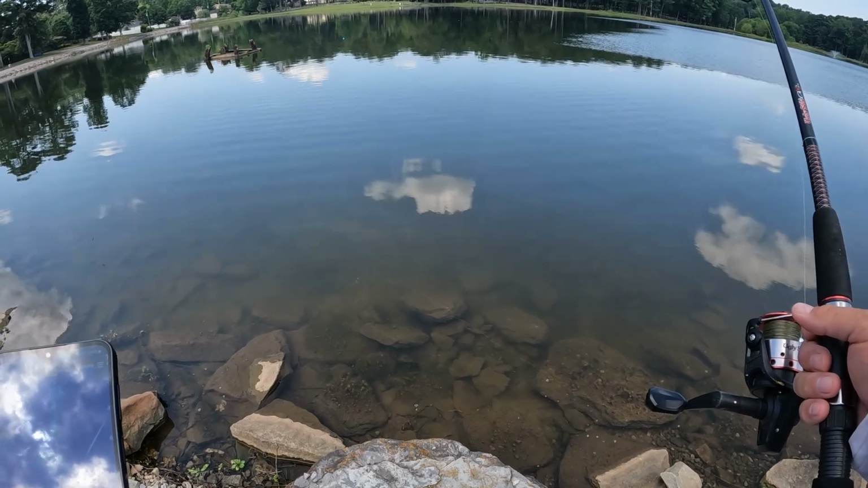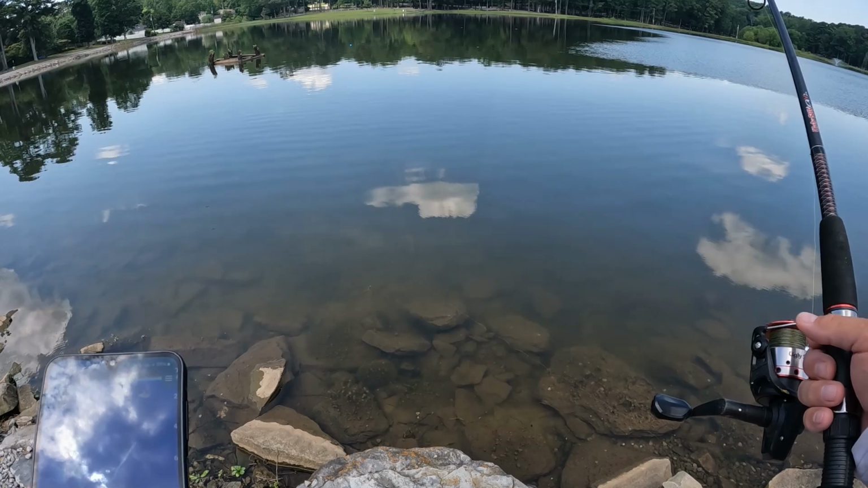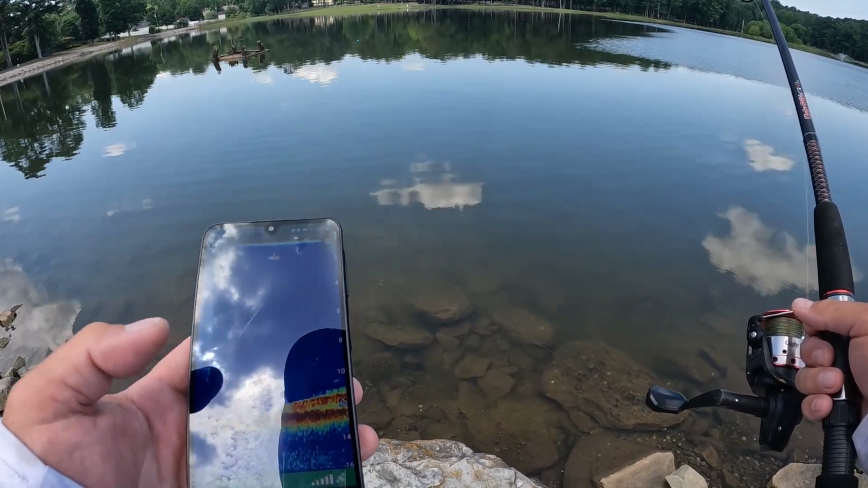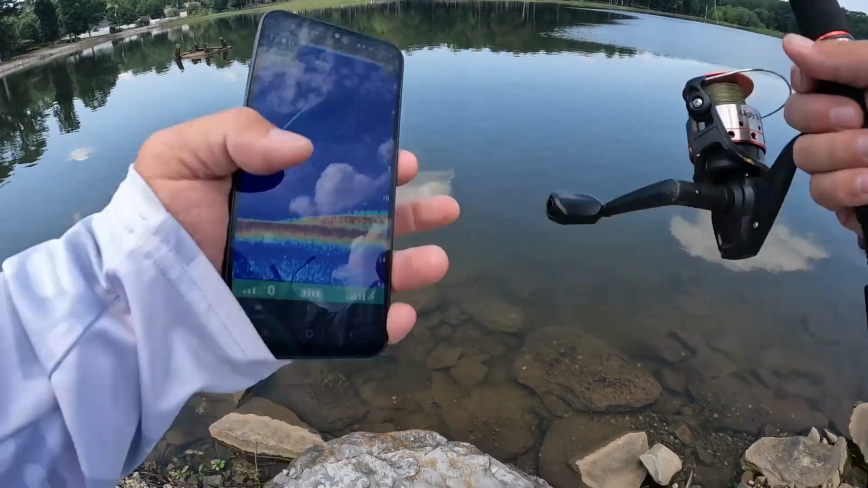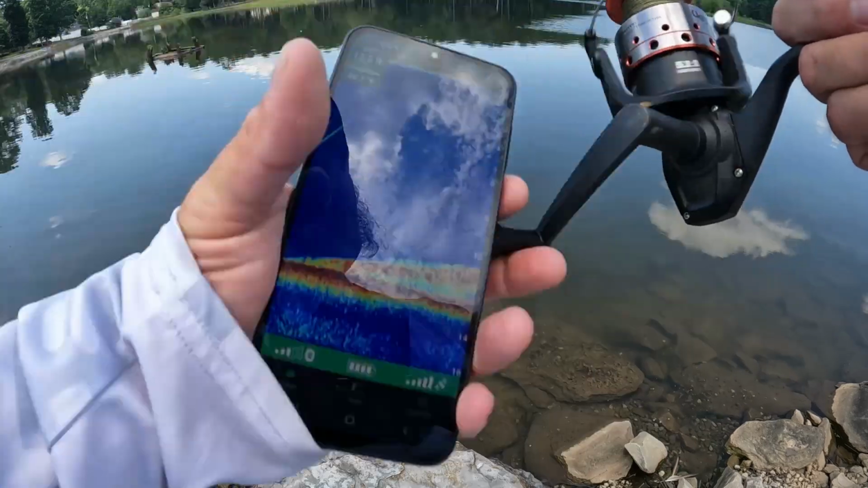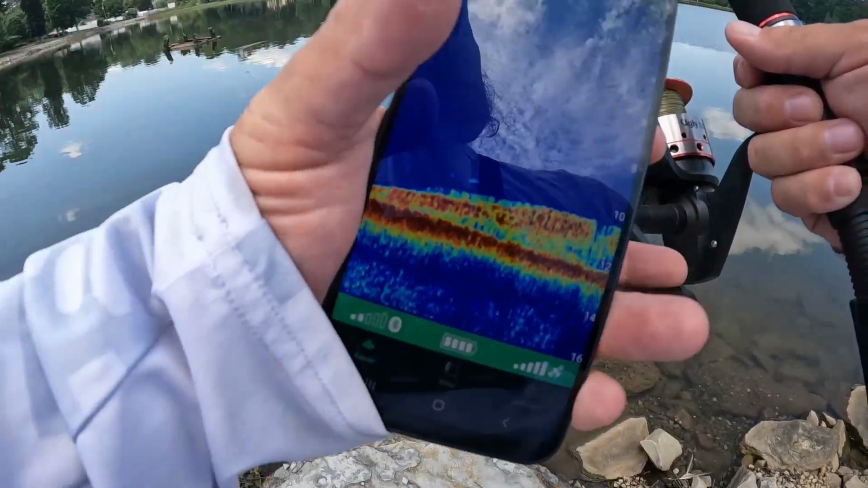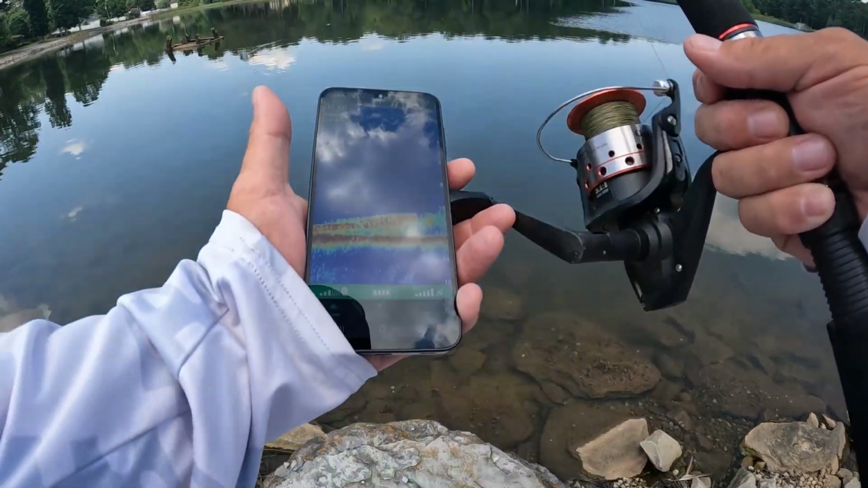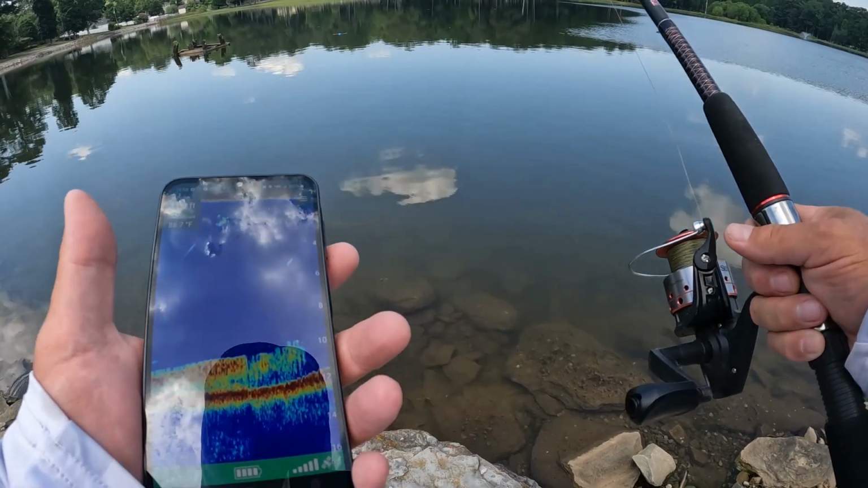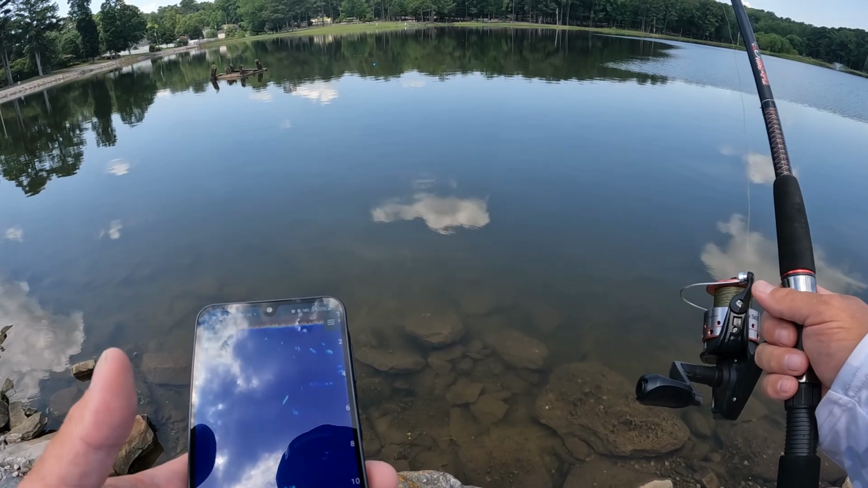Not nearly as deep as I was suspecting that it was going to be. 88.3 feet, but there's a lot of stuff out there. I don't know if it's picking up that dock or what.